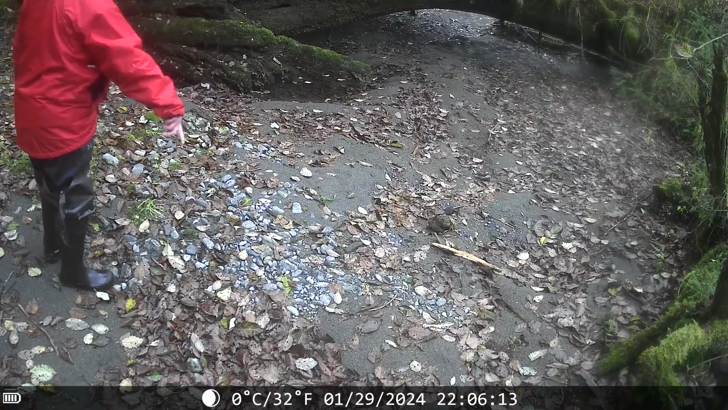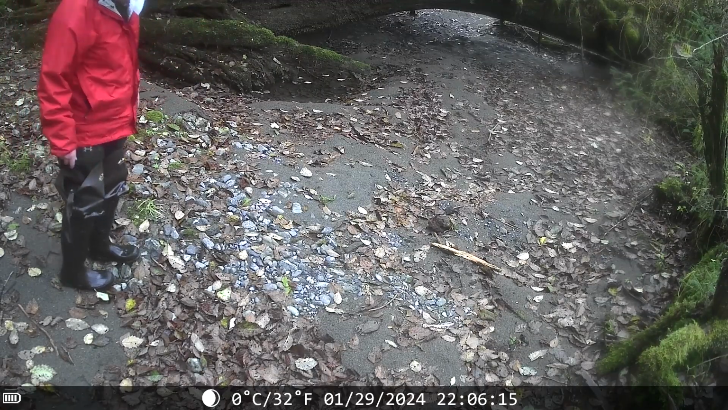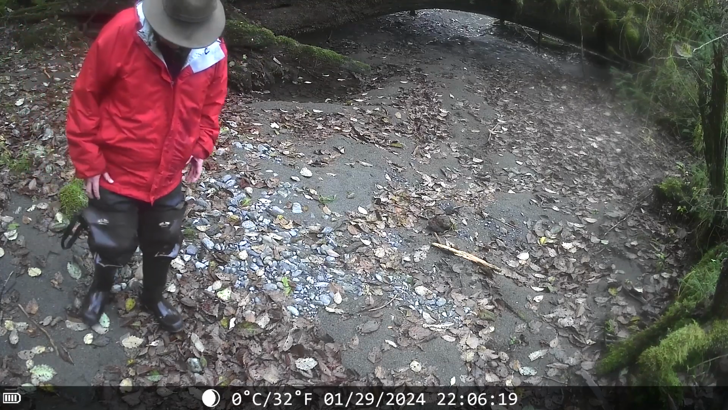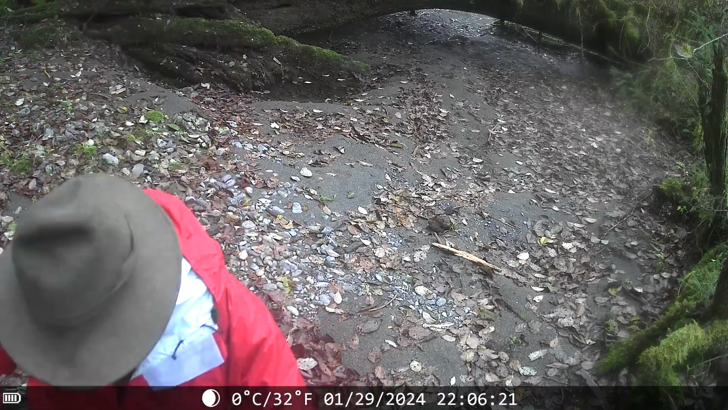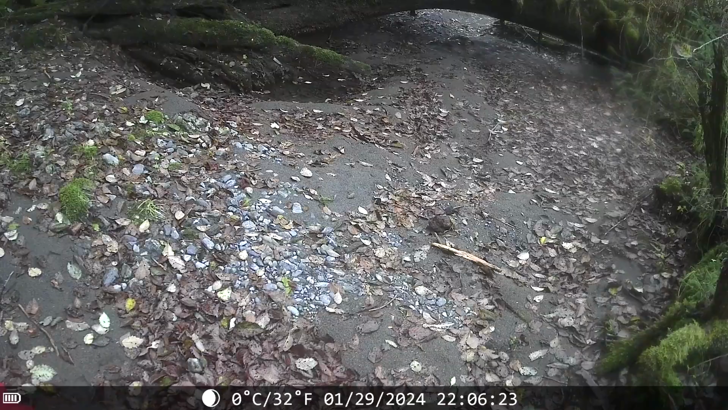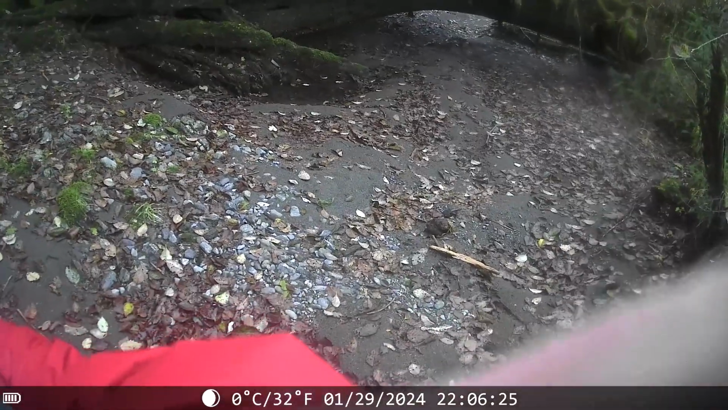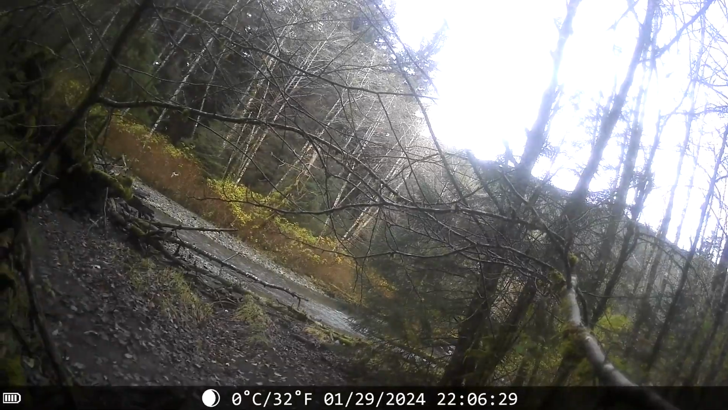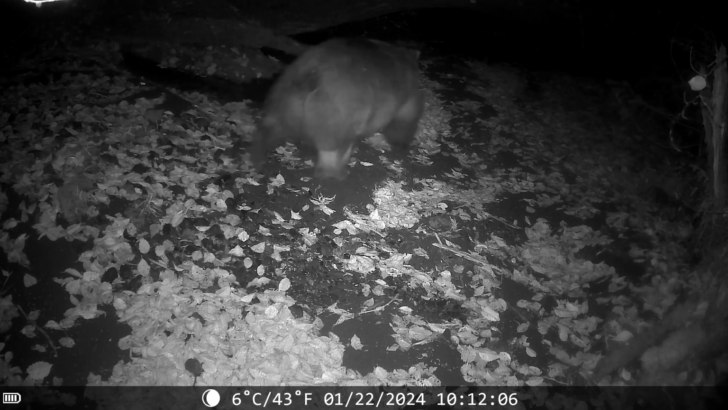Okay, this is the very first picture that was on my trail camera. Look, it's me. So I'm confused because I'm not seeing any tracks. So let's see what I got on the camera here. Anything worthwhile looking at? Oh, there's Mr. Bear. That's a nice fat shirt. Well, it ain't so short. That's just a big fat bear.